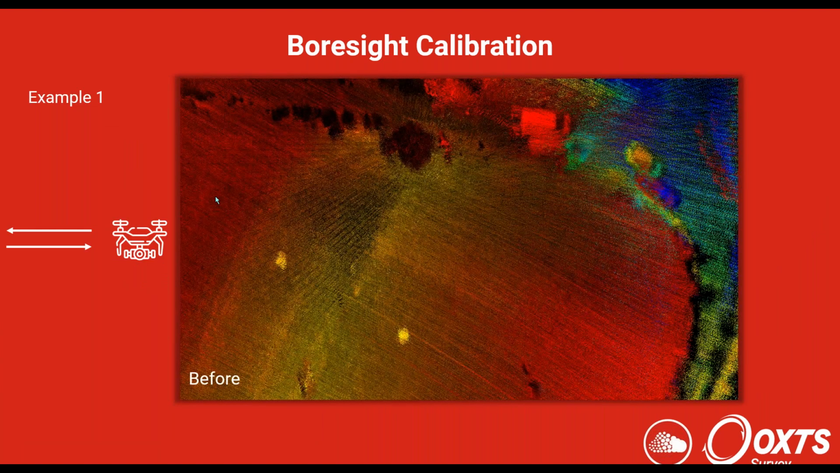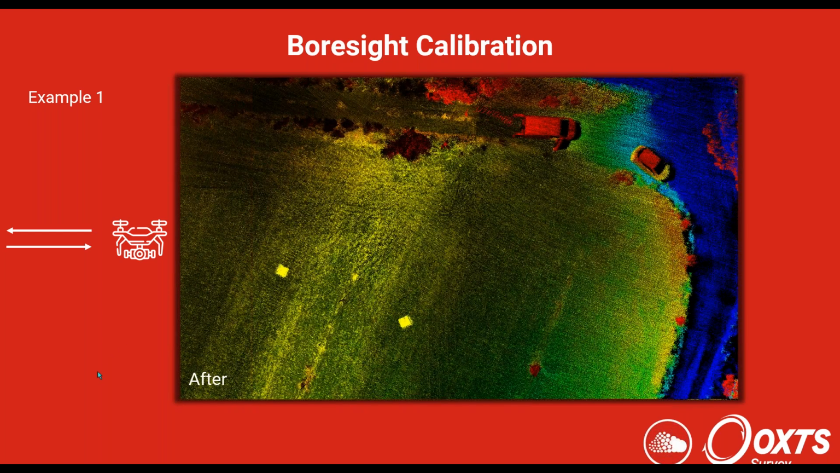So just some examples. This is a drone survey, although it looks like a big mess. There's a car, or there might be two cars, there's a van, and there's kind of an amorphous mess of points here. But after applying the calibration, and this was done in good faith, the person who had done the survey had put their device on their drone and measured the angles as best they could.